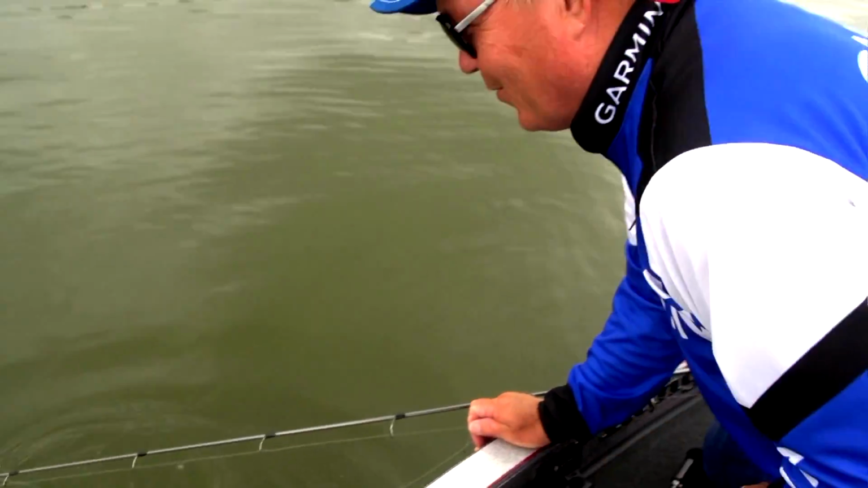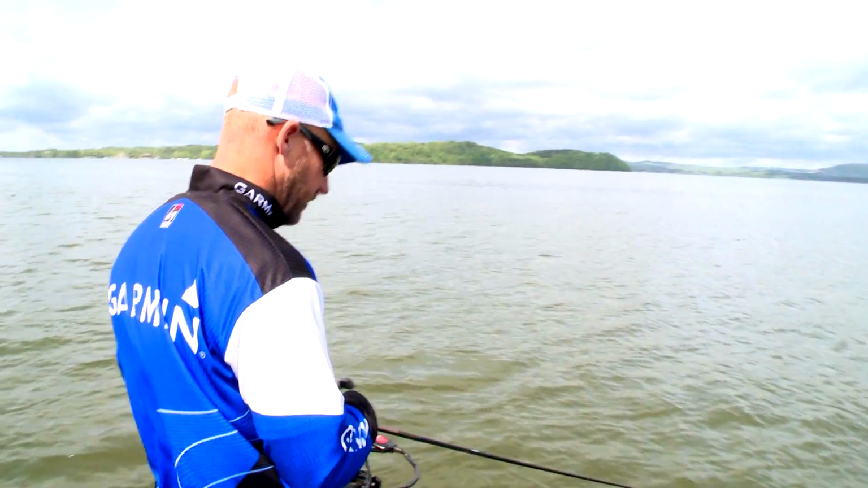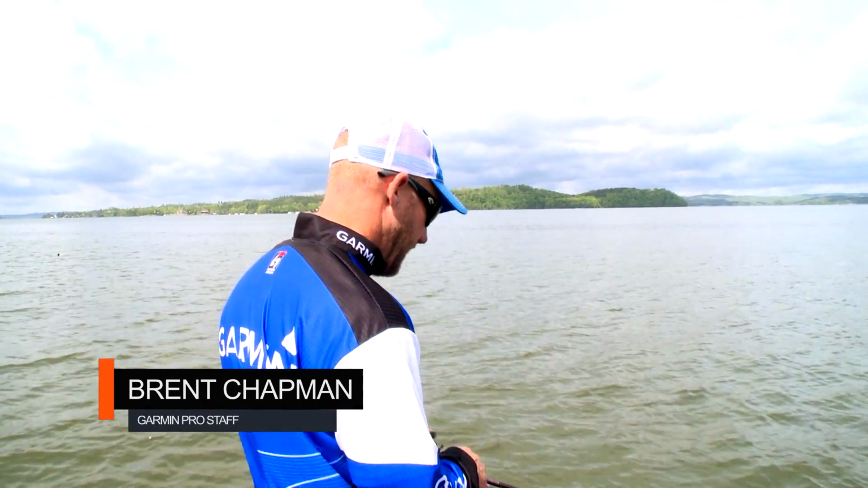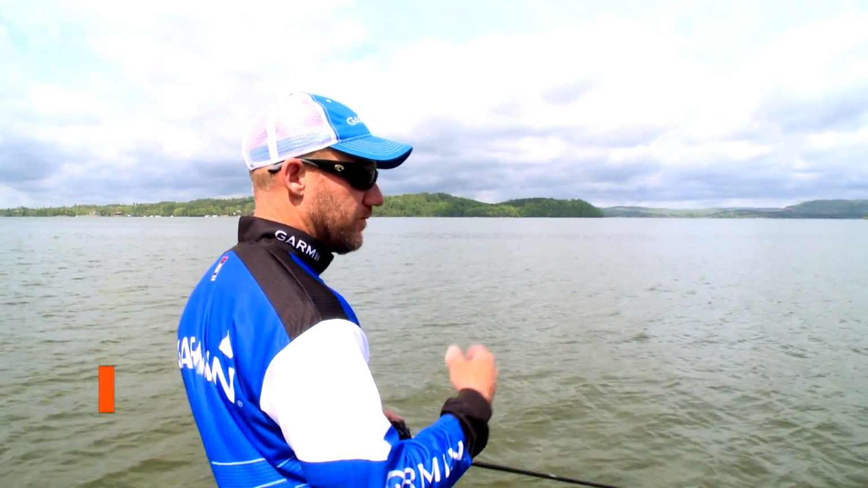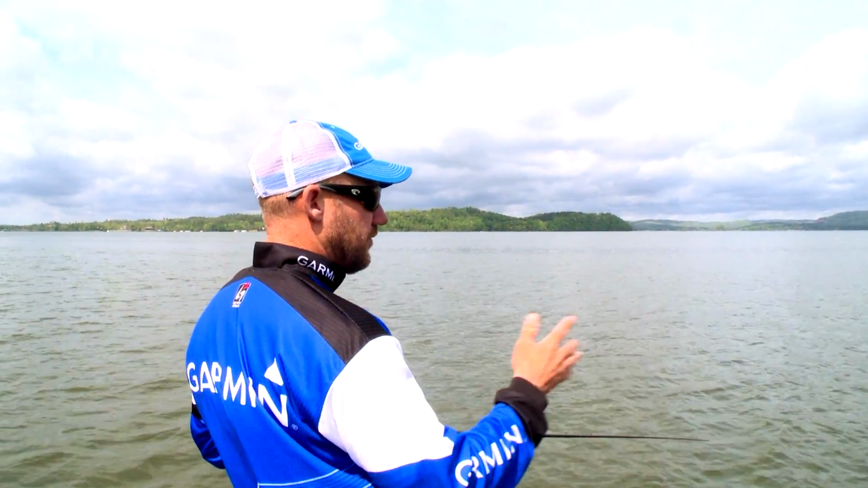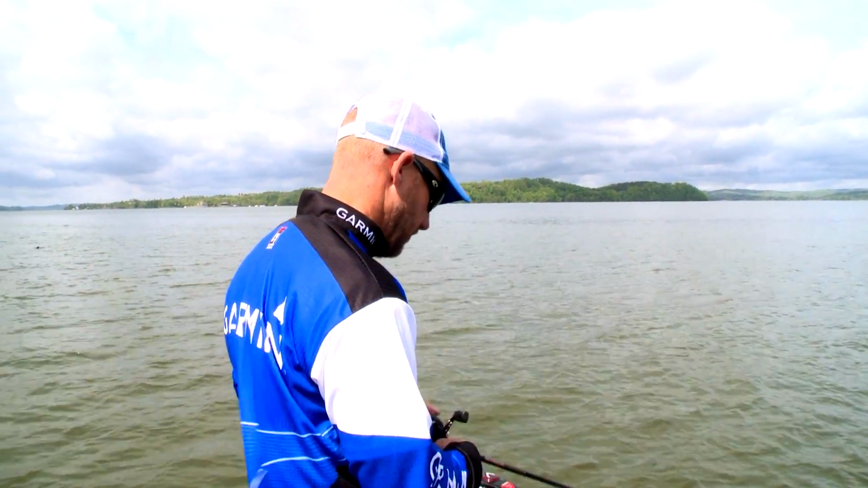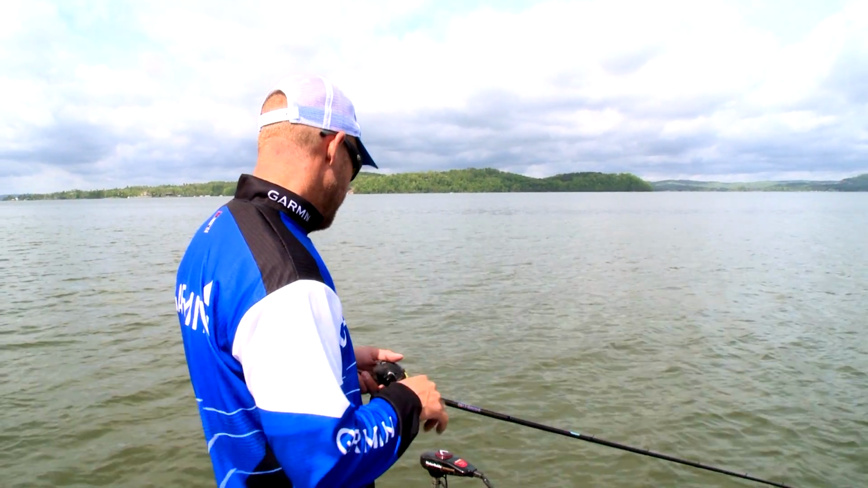Beautiful. Panoptix is just amazing when you're out here offshore fishing, because it just kind of gives you an extra set of eyes. For offshore, at least for me, it's really hard to get a feel for what you're actually looking at down there below the surface. With Panoptix, it literally gives you an extra set of eyes under the water.